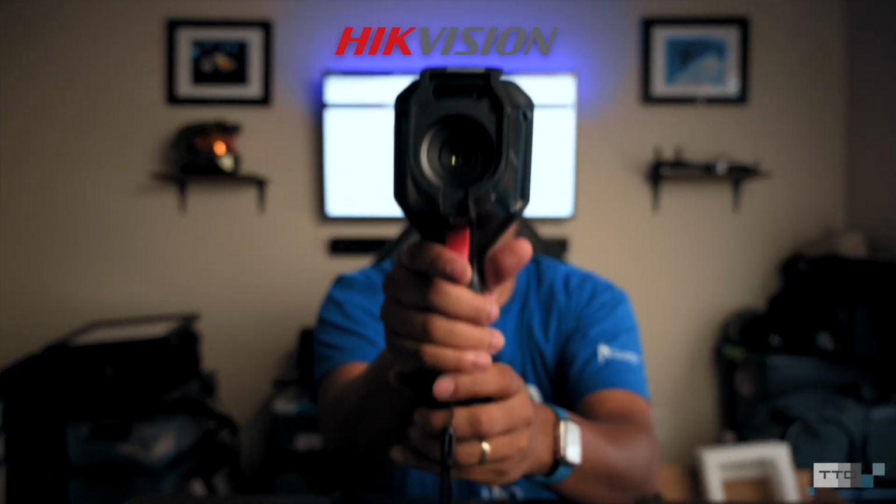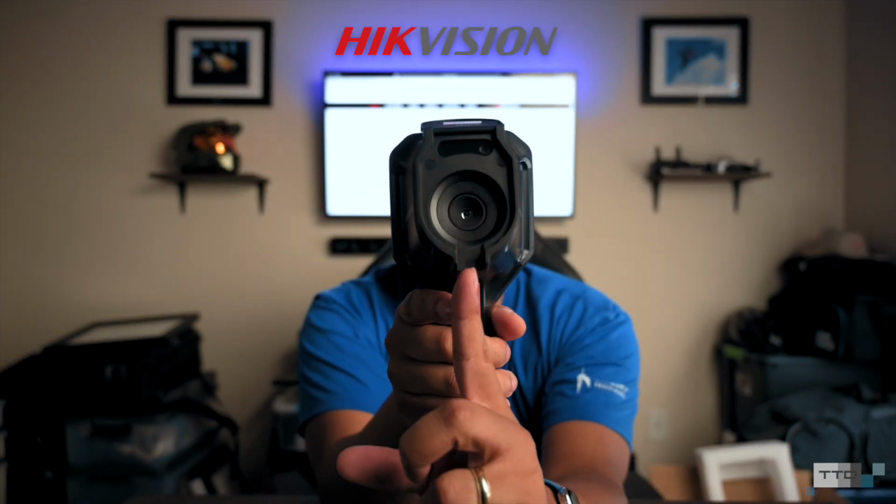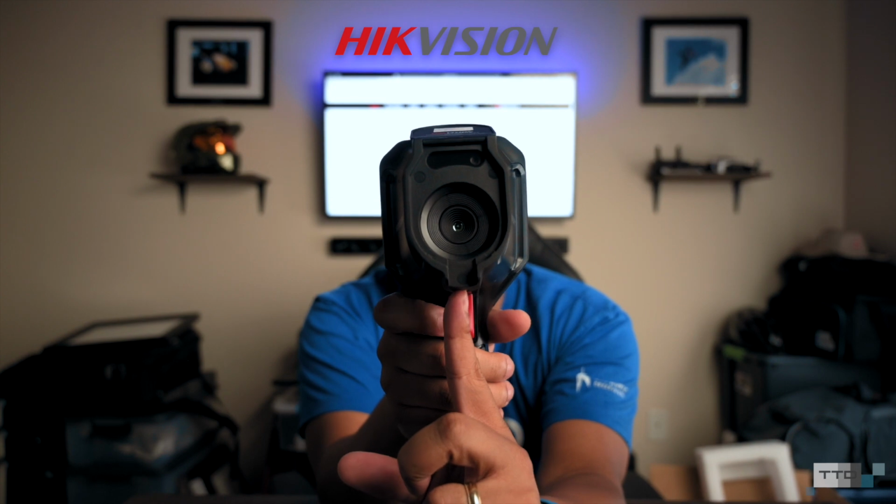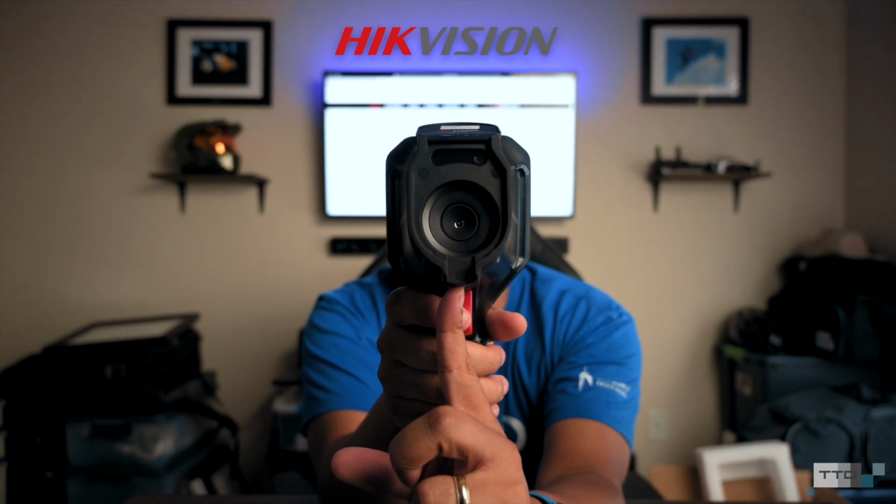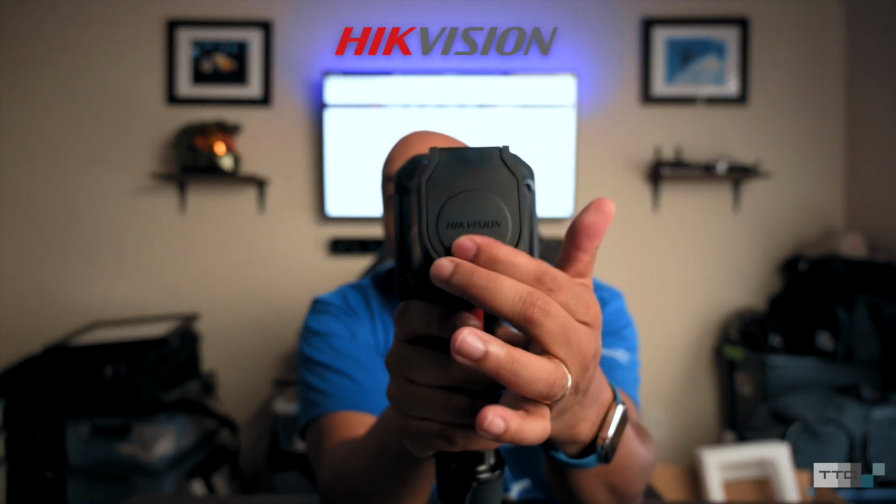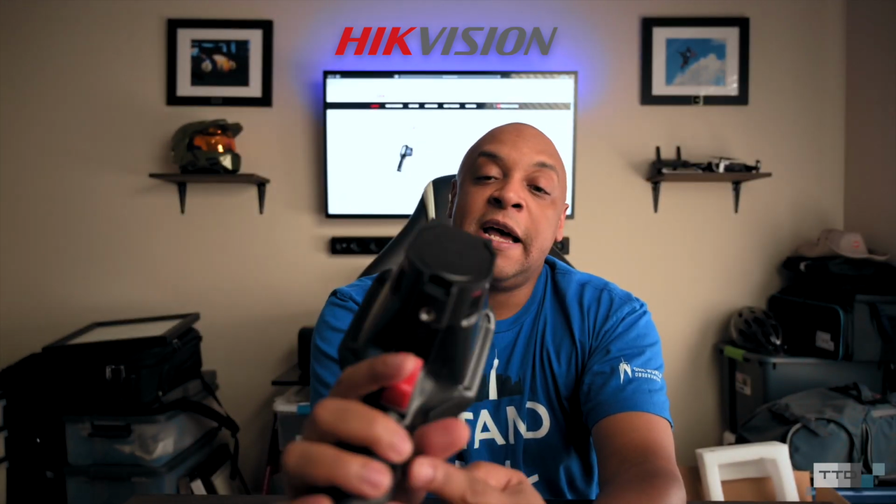So this will allow you to mount it on a tripod, as if my finger was the tripod here, and now all of a sudden I have a fixed thermal camera, which is a very unique idea. The cap comes back over and covers the lenses, so you keep those protected from getting any kind of damage. It's a very simple design.